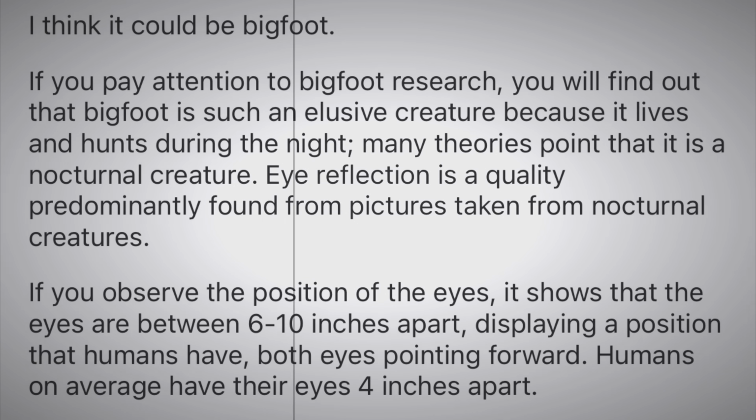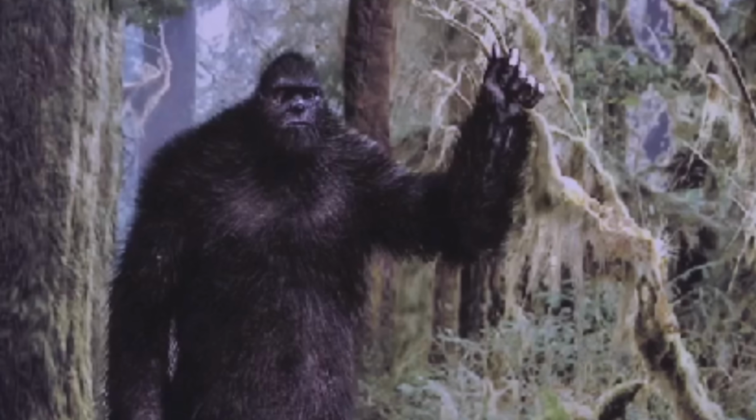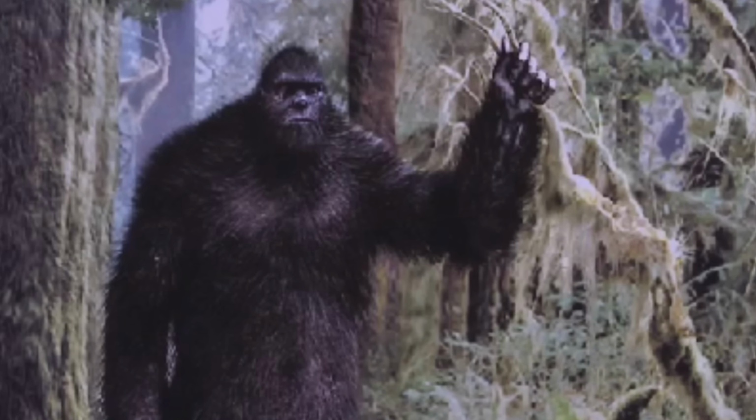One commenter said, "I think it could be Bigfoot. If you observe the position of the eyes, it shows that the eyes are between 6 to 10 inches apart, displaying a position that humans have. Both eyes pointing forward. Humans on average have their eyes 4 inches apart. My only plausible theory is that you've got yourself the reflection of Bigfoot eyes."